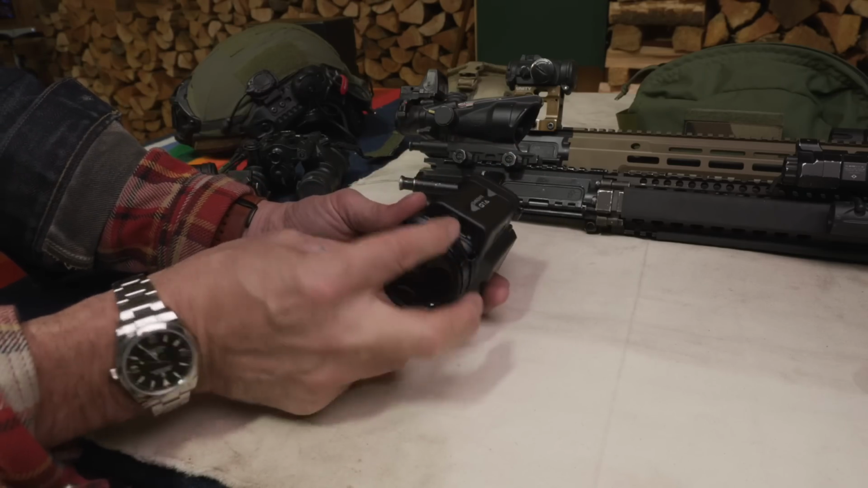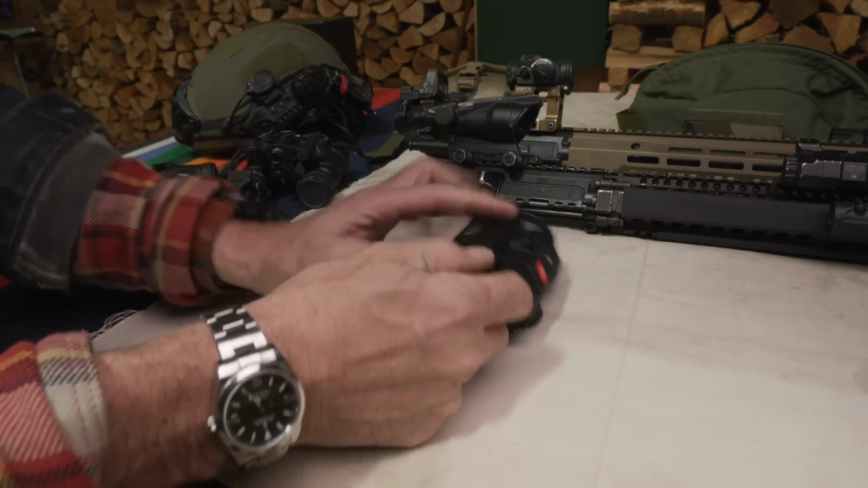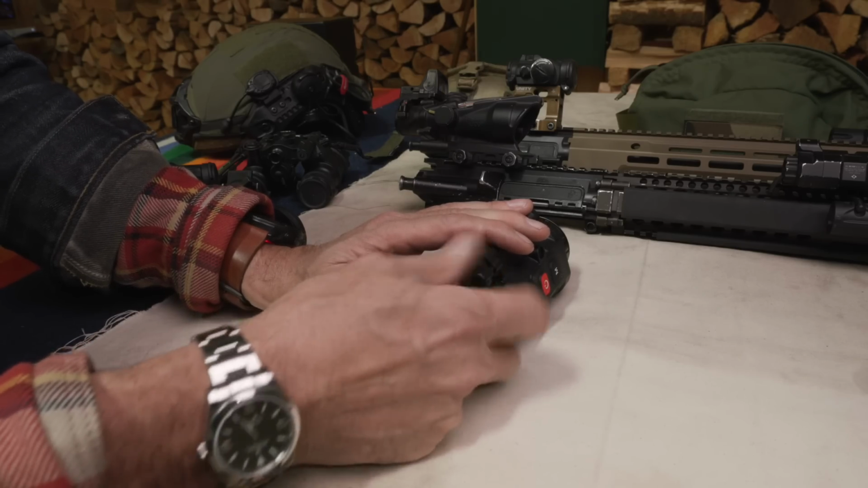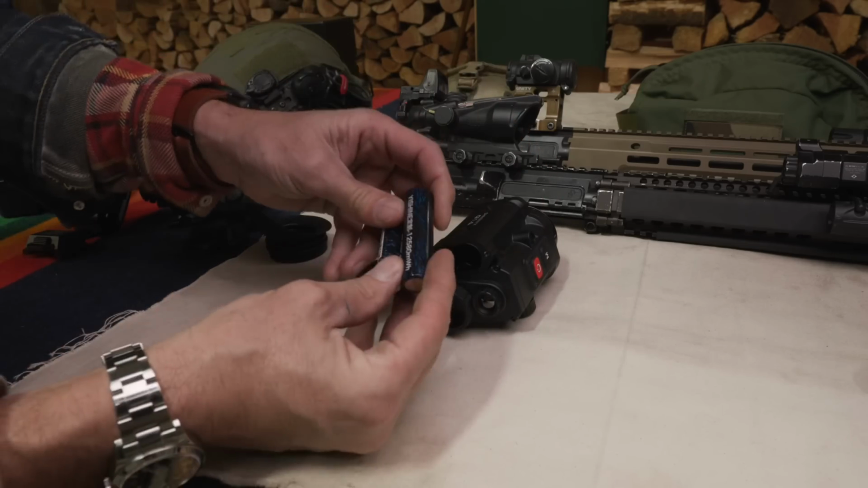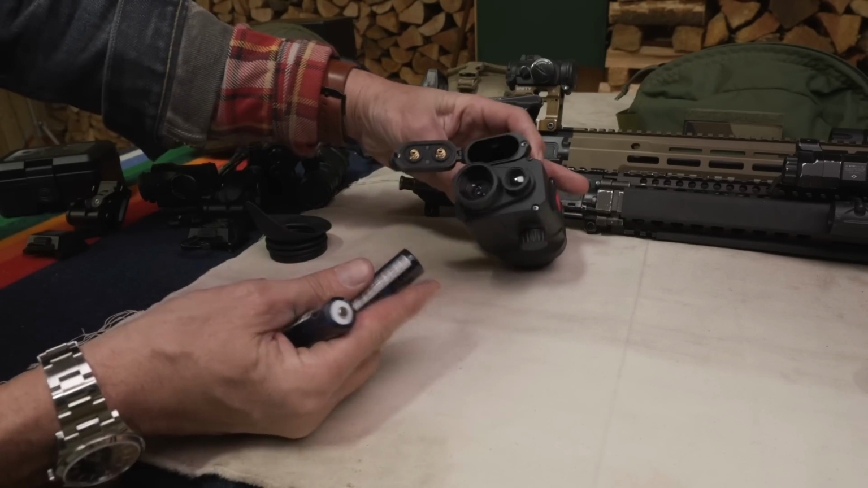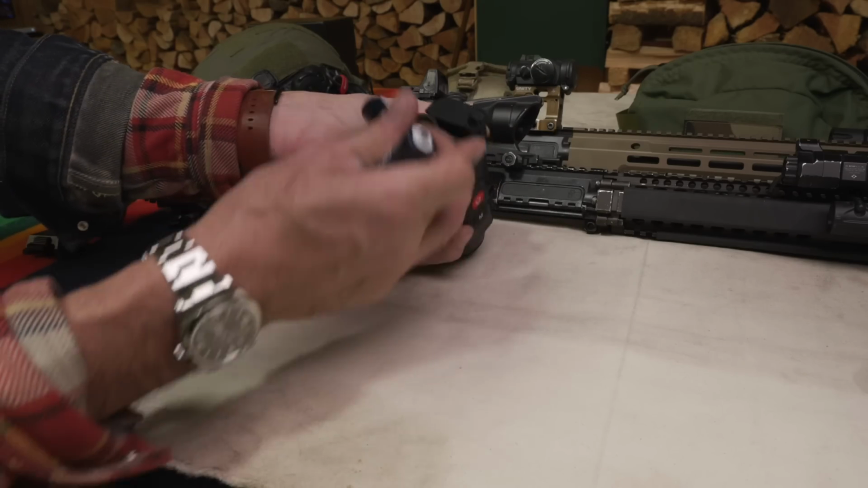This is USB-C port charging, and the batteries are replaceable. So I don't have any of these big batteries, but I think these are pretty common with some of the newer flashlights. But you can get extra of these. I forget which one it is. These are the 18650s, and that's a lot of battery. They run a long time. I have left it on one time and it did run out, but it was on all night. But normally it just goes and goes and goes.